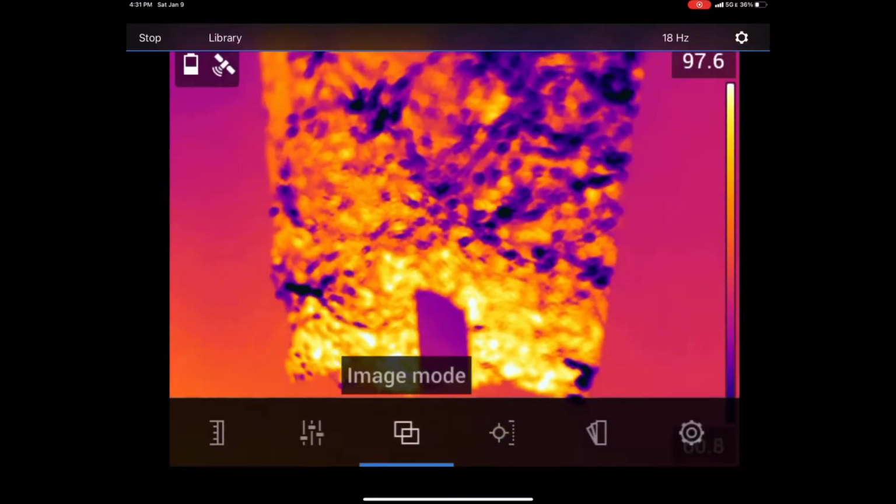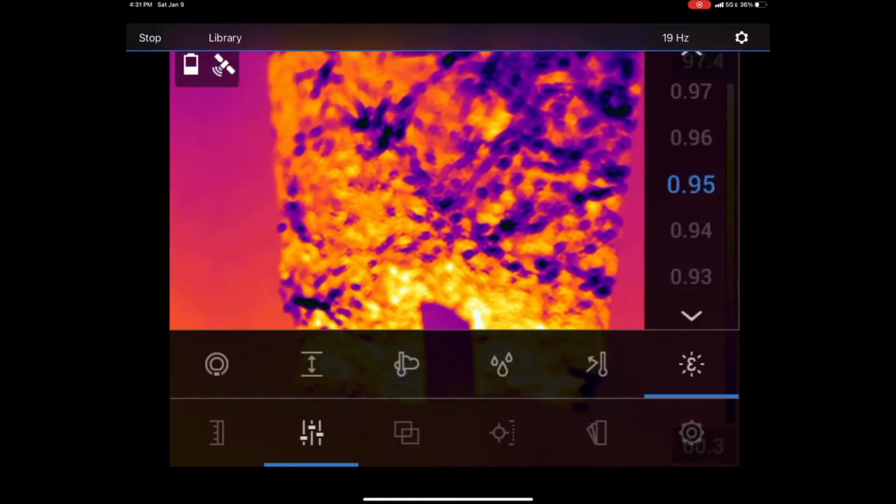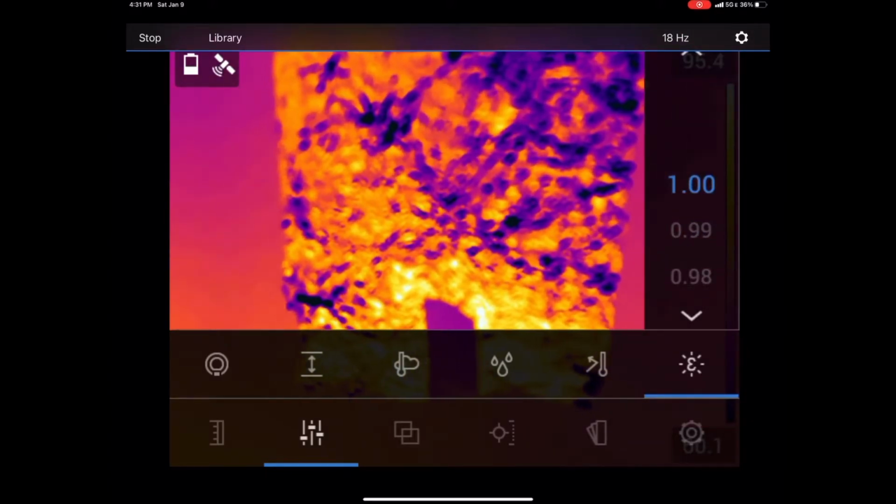Let's go ahead and come into our settings here. We're going to transition over to measurement parameters. We're going to select emissivity. We are going to increase this to 1, that is 1.00.